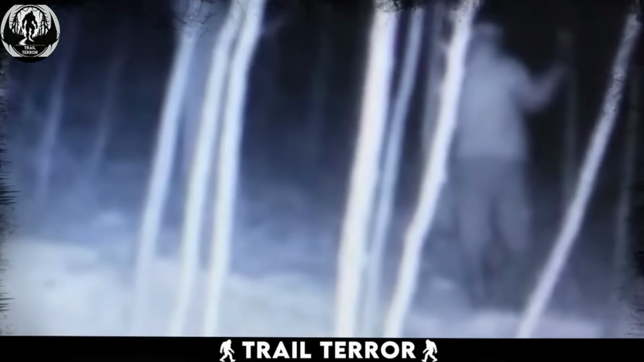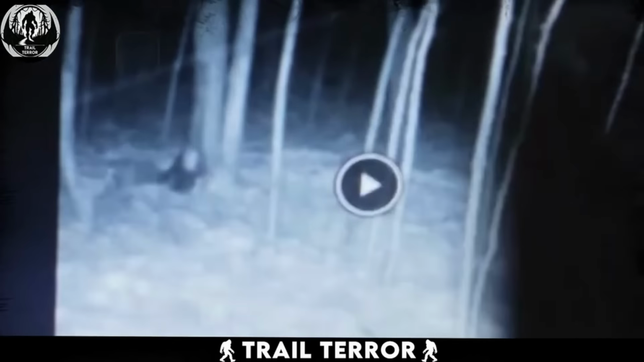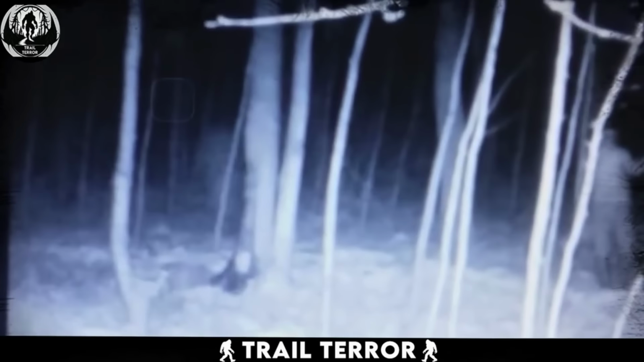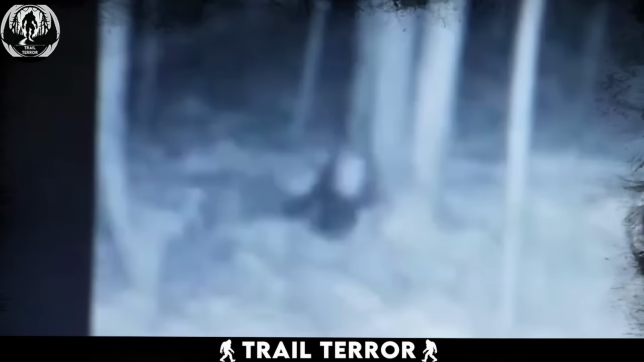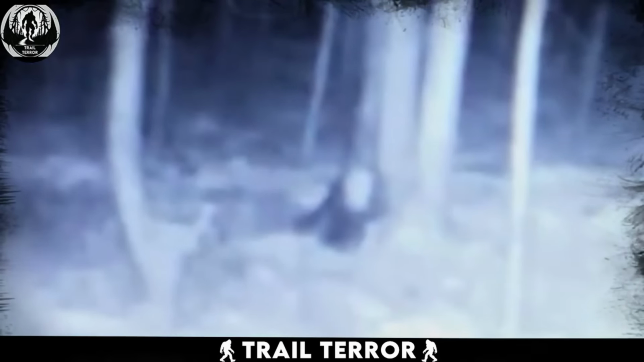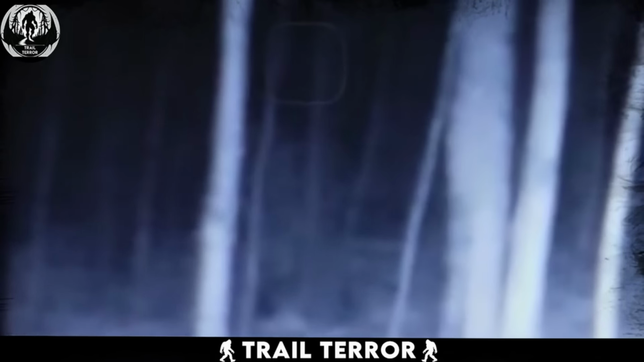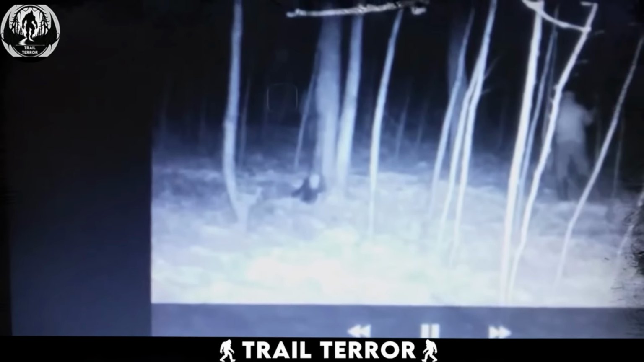The owner claims he was utterly alone when this footage was taken. Yet there, a shadowy figure emerges from behind a tree, striding purposefully before fading from view. Notice the translucence, as if cloaked in something not quite of this world. Did it sense the owner's presence before slipping away? Whatever it is, the sight is profoundly unsettling.